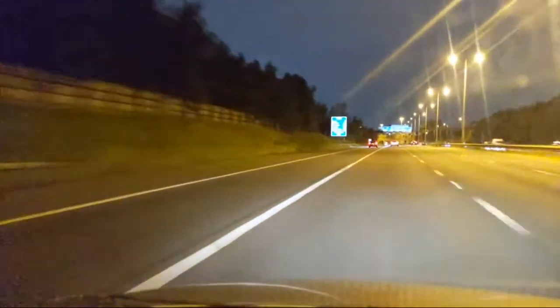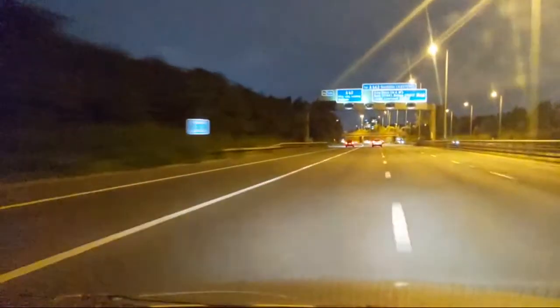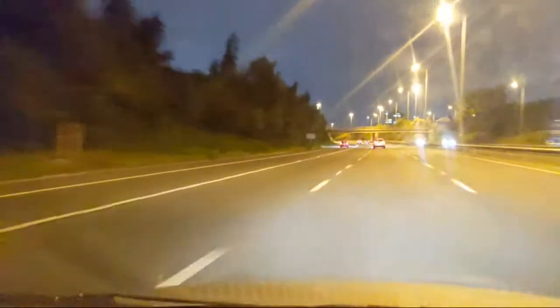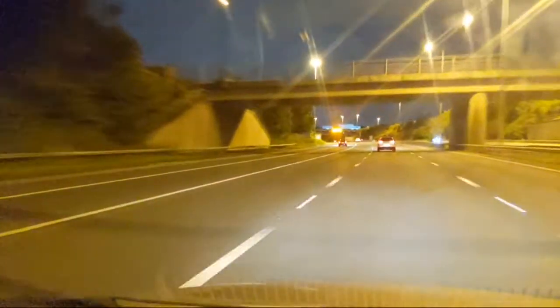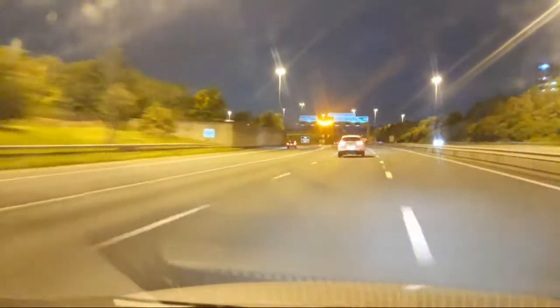But the middle lane, or the lane to my right, will soon become the first lane, so we need to pull out like the car in front. There's no one behind me in either of these lanes. There's a car coming up behind me, but he's a way off yet. It does look very, very bright on the camera, I have to say. Incredibly bright.